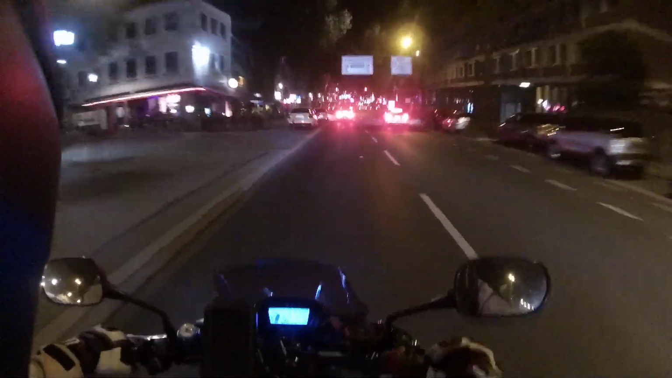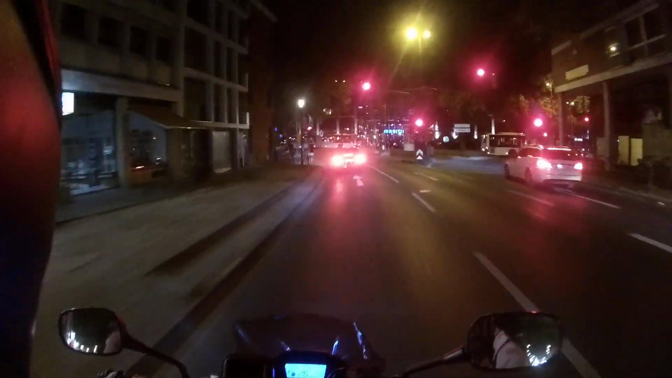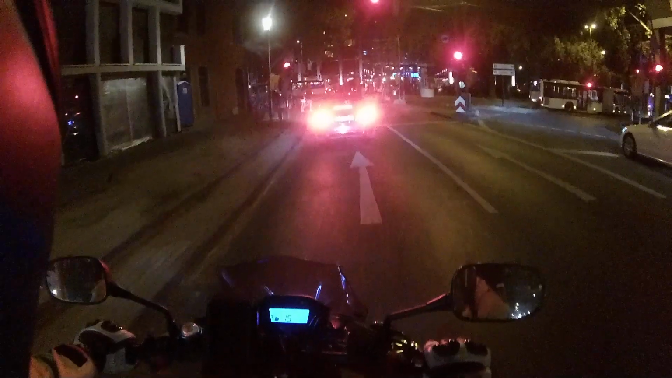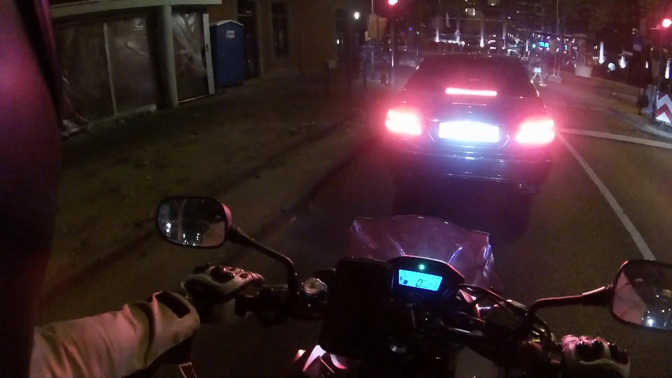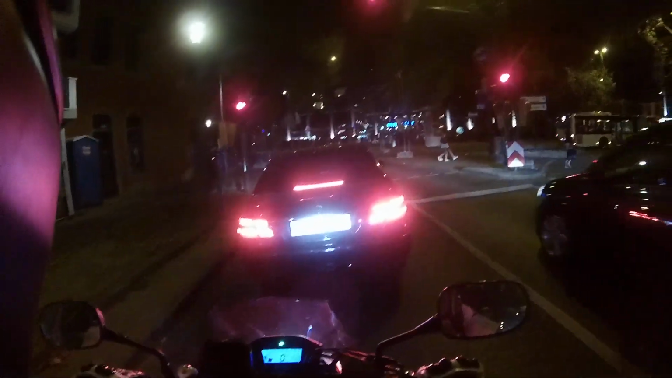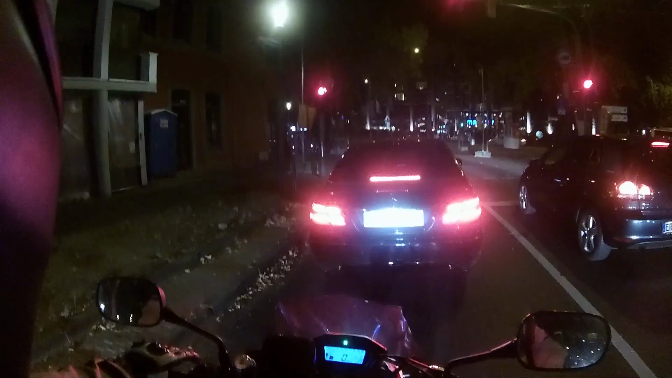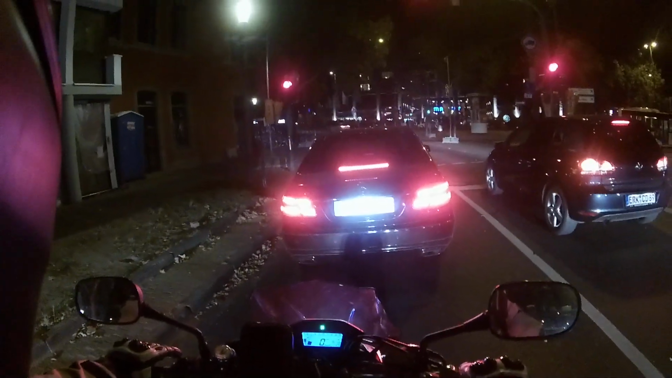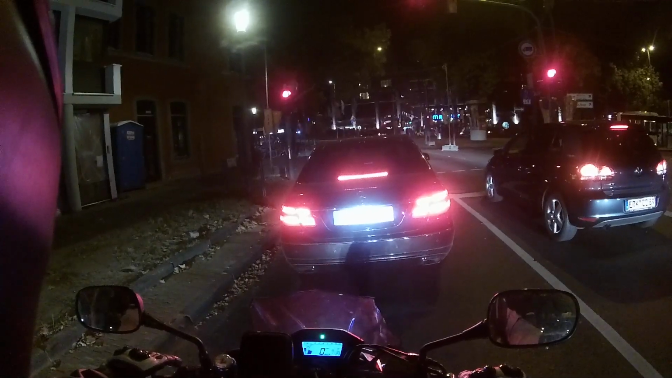Next red light. GG. Jesus. And on the Vespa it was freaking hell. Every red light, try to find first gear, because in second gear you couldn't take off. Which just eats up your clutch.